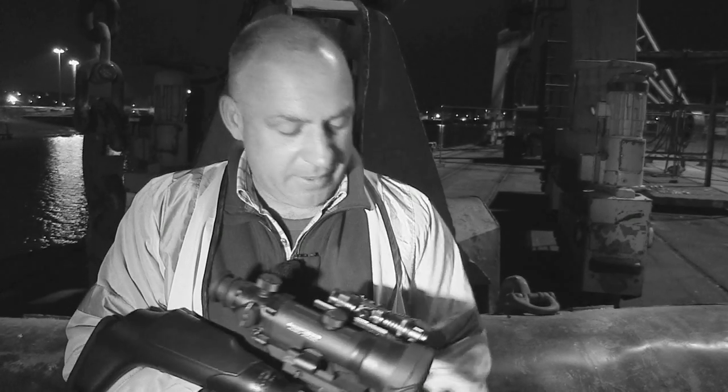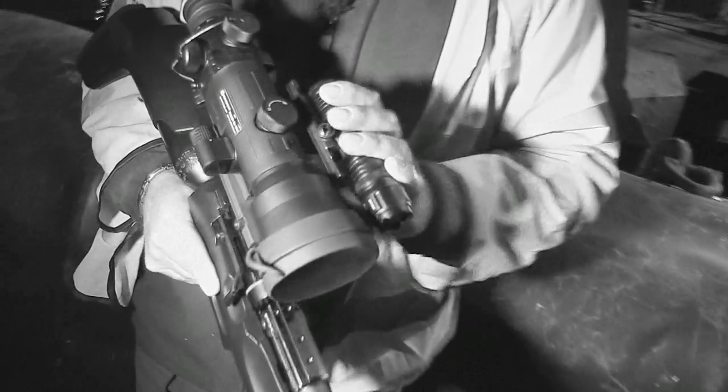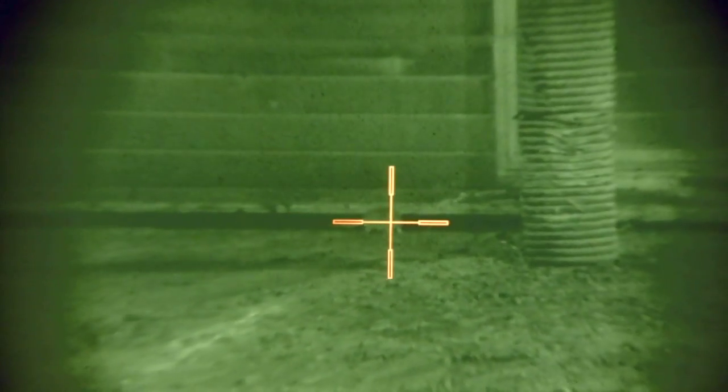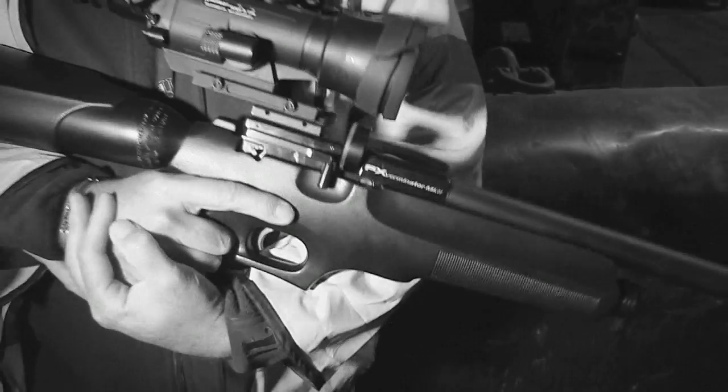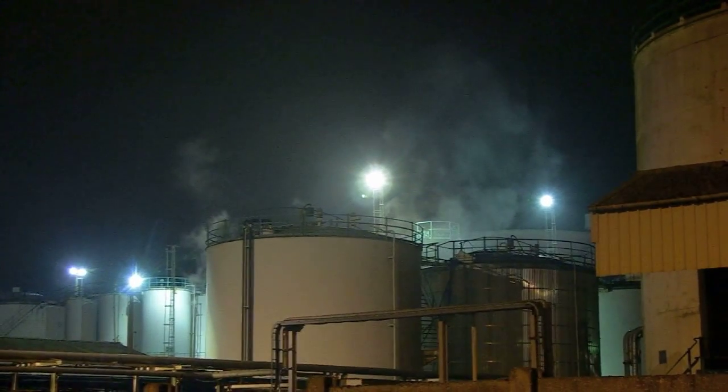And we're going to team up the vampire with the Nightmaster 400 IR, because we're not going to need much illumination here because there's so much ambient light. And that's all balanced on top of the Verminator Mark II FX rifle. So we're not FAC tonight, it's just standard 12-foot pound. Really looking forward to tonight.